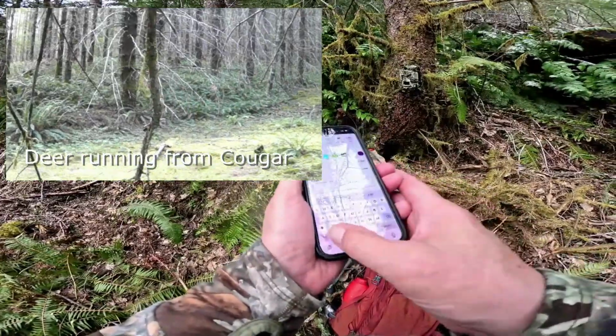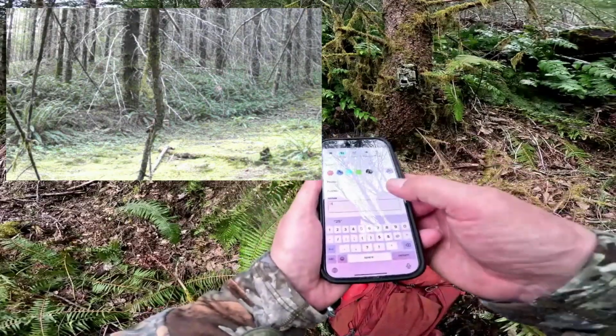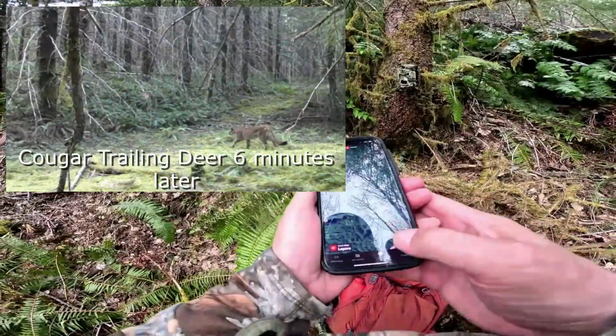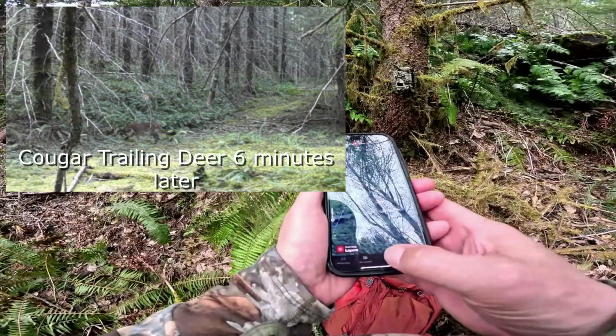I have had cameras that I set and collected a year later that, believe it or not, were still recording. There's a recording of me putting it in, and there's a recording of me pulling it out. And they've gone over an entire winter.